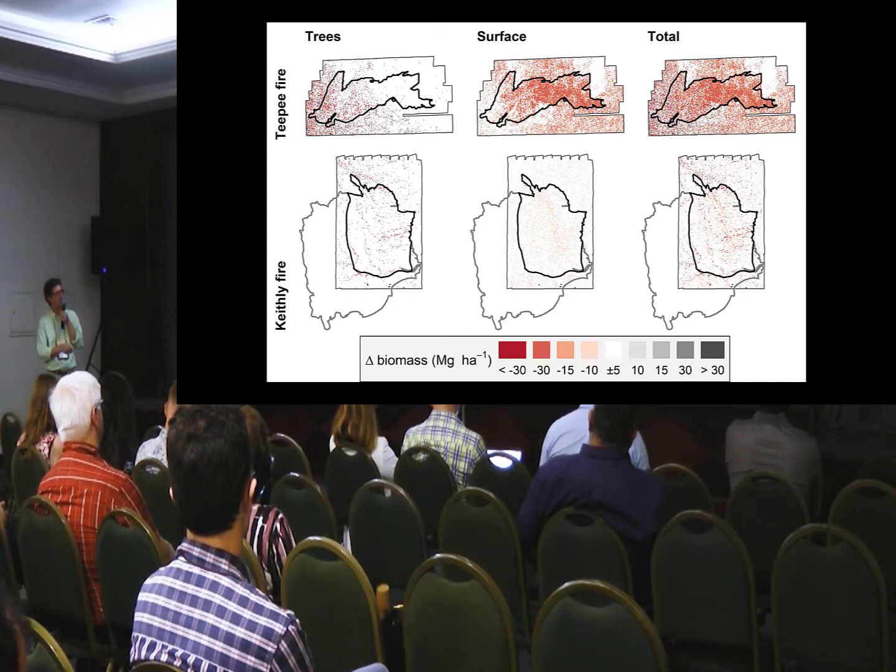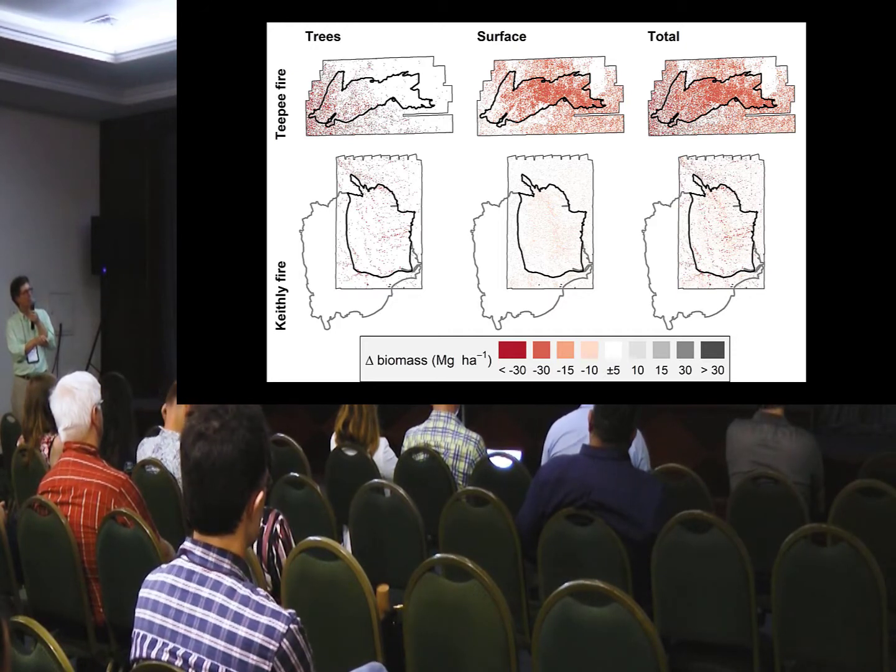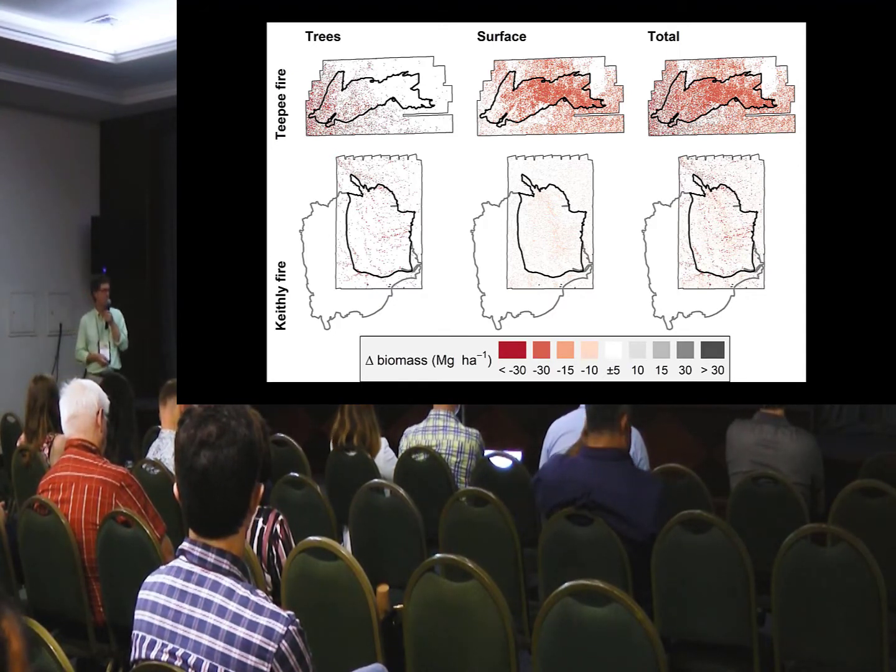And with the Keithley fire, that range fire, it's hard to appreciate here because few trees are scaling the display here, so you can't really see surface or total consumption that much. But anyway, the signal's weak, there's very little consumption, and LiDAR's not very good at these kind of sparsely vegetated landscapes.